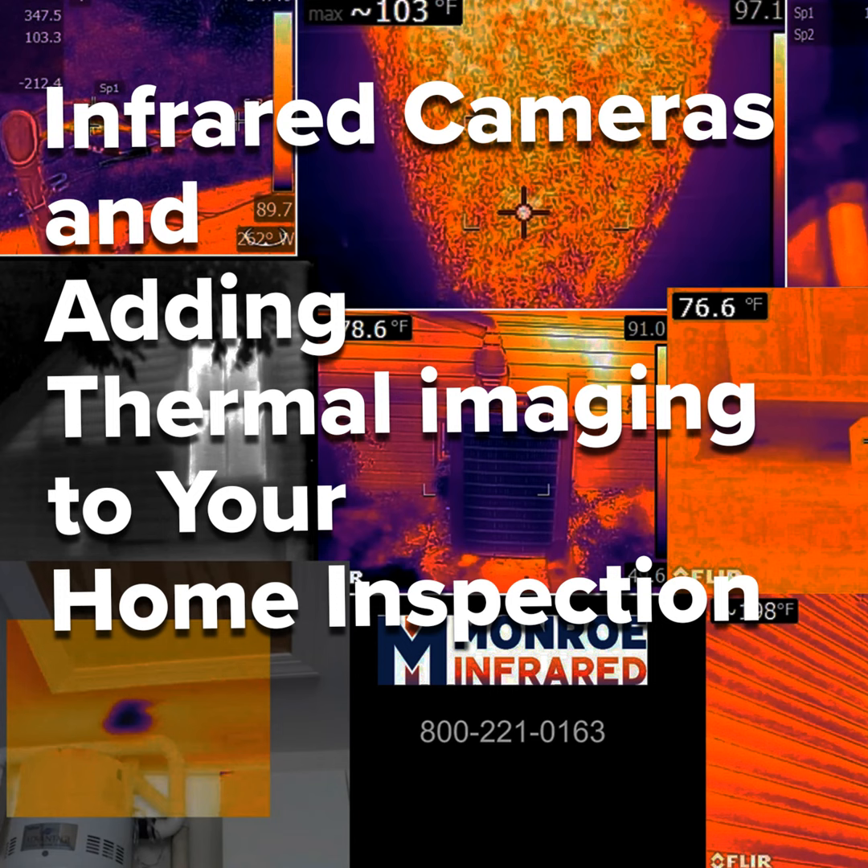And I just got off the phone with the national sales manager for Hikmicro, and heads up, they're working on an update that should be ready the end of this month. When you squeeze the trigger, the image doesn't only get saved in the camera, it's going to get saved to your device. And it's going to bypass the app. It's going to go right into Spectora or HomeGauge or whatever it is, so that you can just move it right into your report.